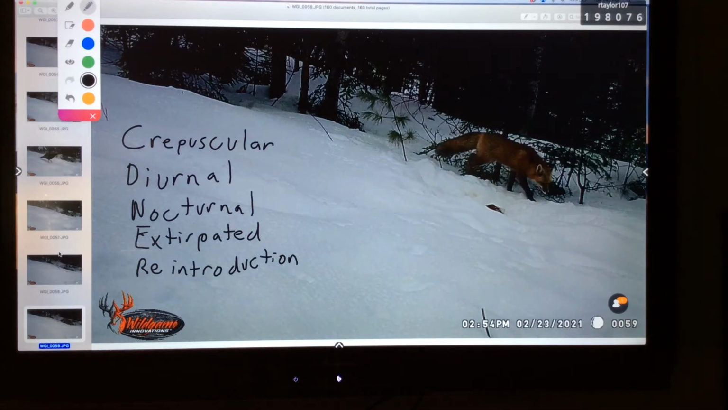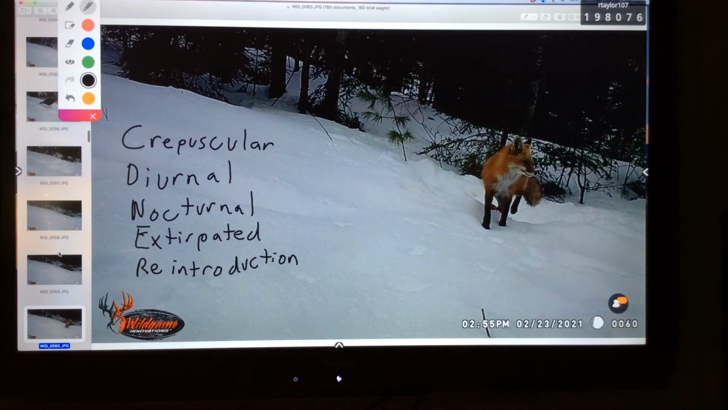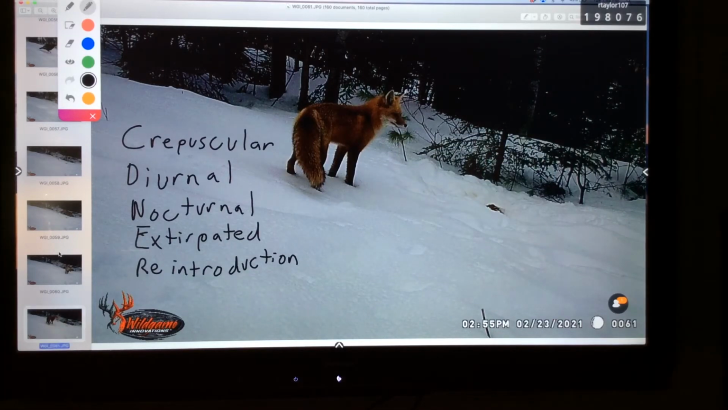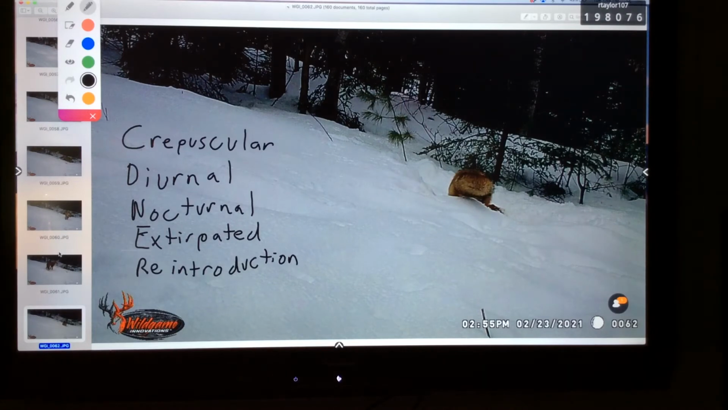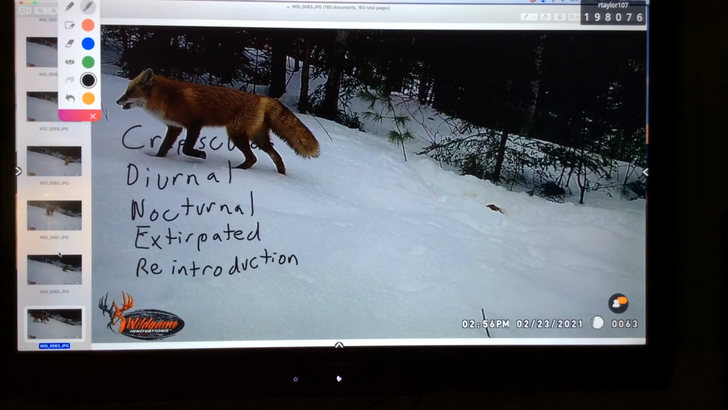Blue jays are back. Here's the fox again. This is 3 o'clock in the afternoon, 2:54. So in the afternoon, 2:55. Beautiful pictures of the fox. Here he is down in the bait eating. I love this picture of him with his mouth open. This is about 3 o'clock in the afternoon.